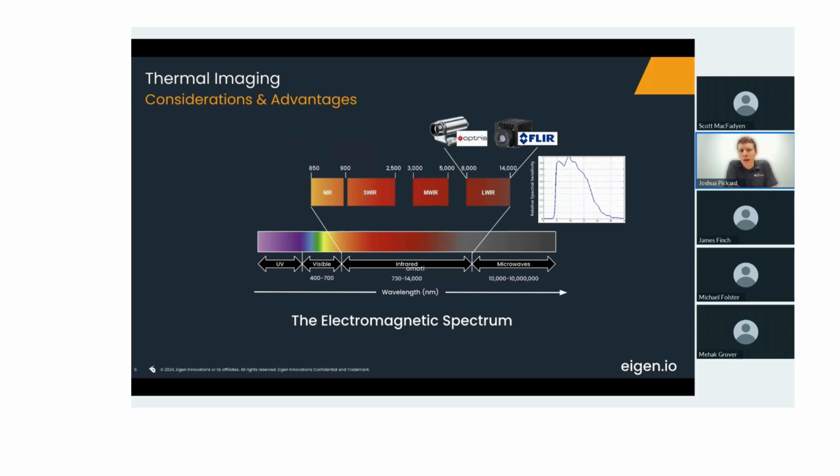Our hardware partners like Optus and FLIR, the cameras that we deploy for customers for quality inspection, are all long-wave infrared. And similar to color, these pixels are sensitive to certain wavelengths. And the intensity of a pixel in these cameras gets converted to an actual temperature. So these pixels generate thermal images that allow you to see and use temperature in your inspection.